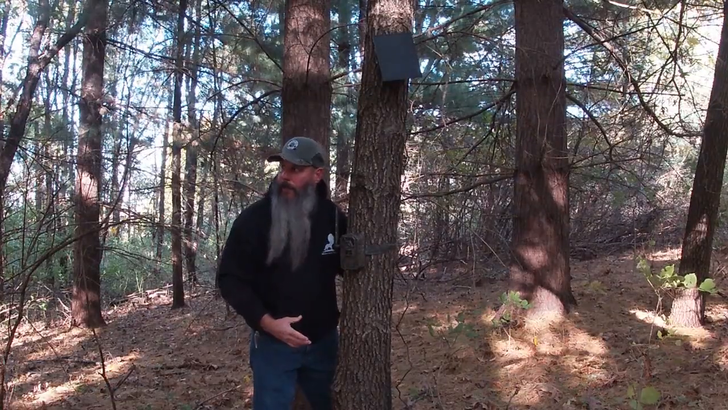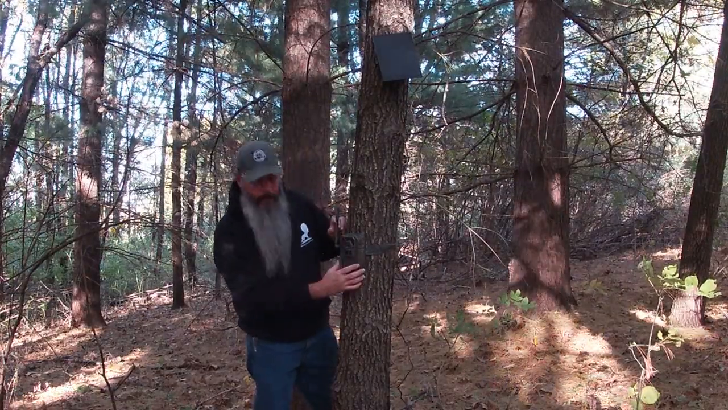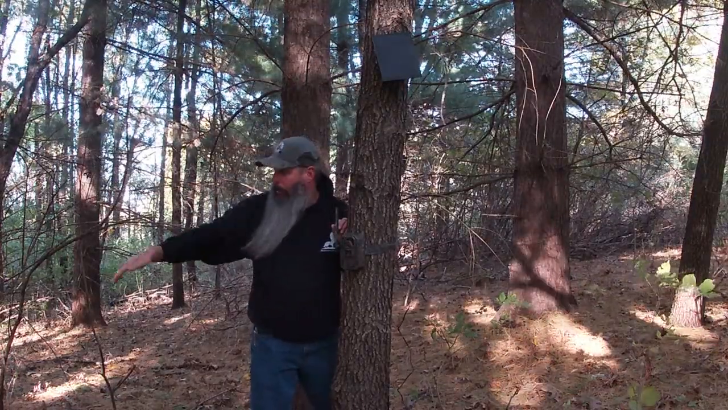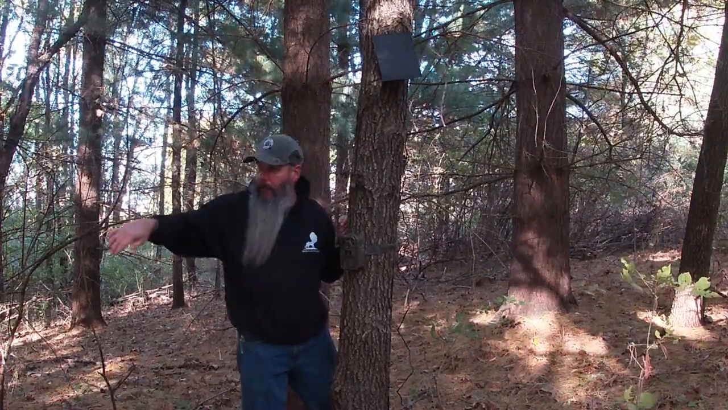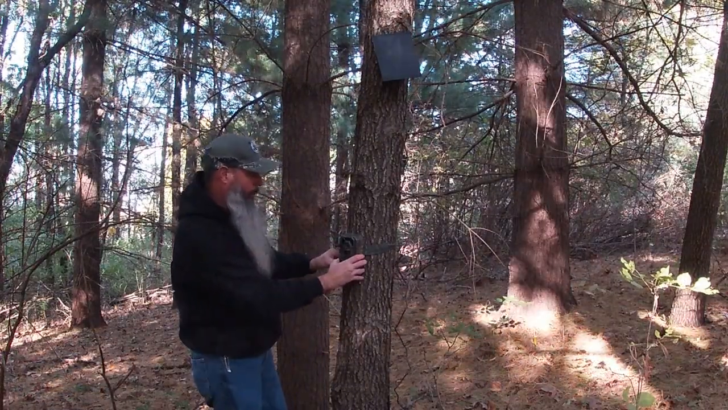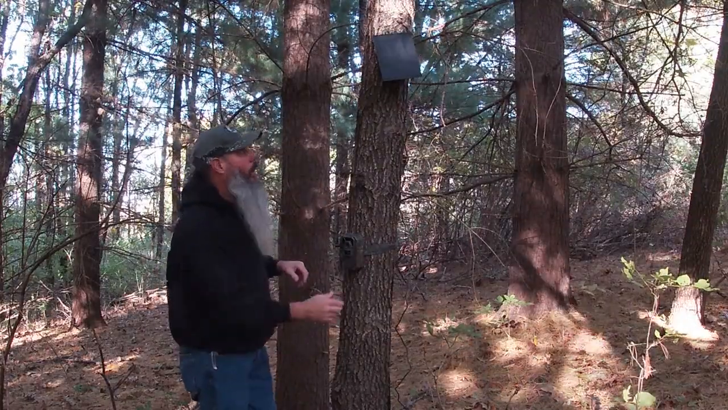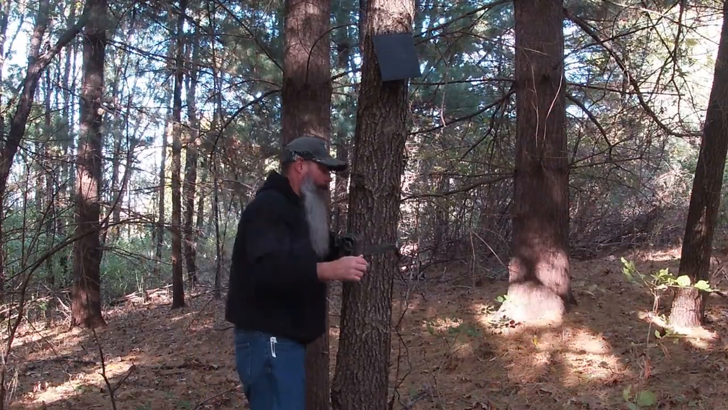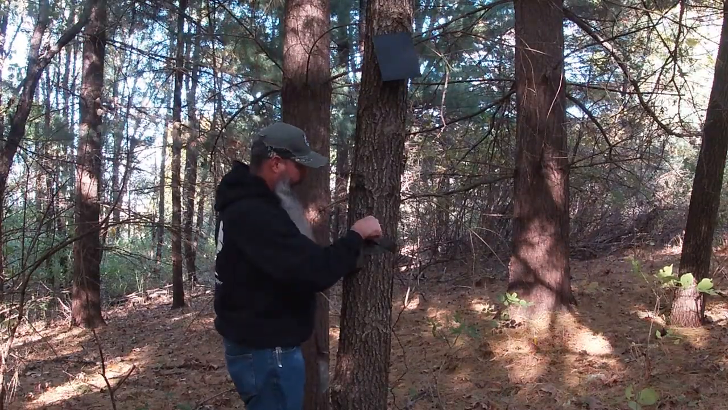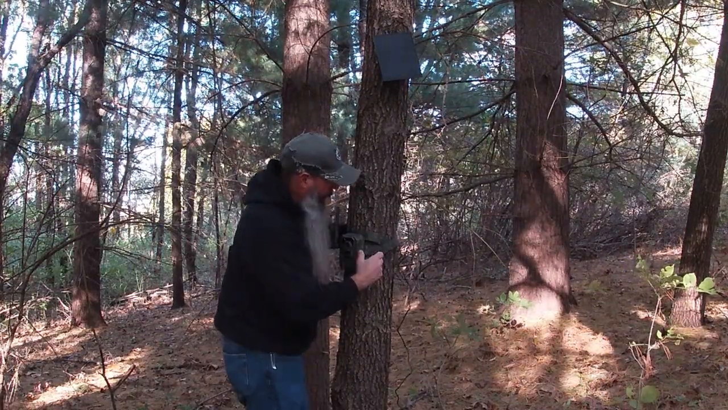That's right where I want it, right there. I like it. Facing up that trail where if they come through there, or through here, or this way, either way, it should capture them, no problem. Alright, that's nice and tight. I'm going to wrap this around a couple times so it ain't flopping in the wind.